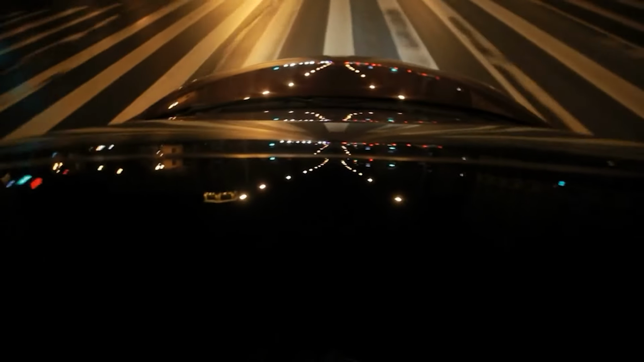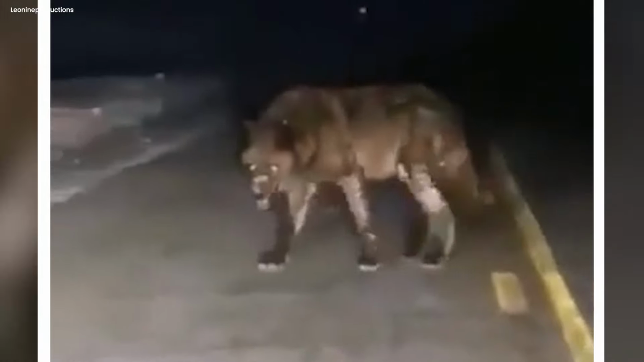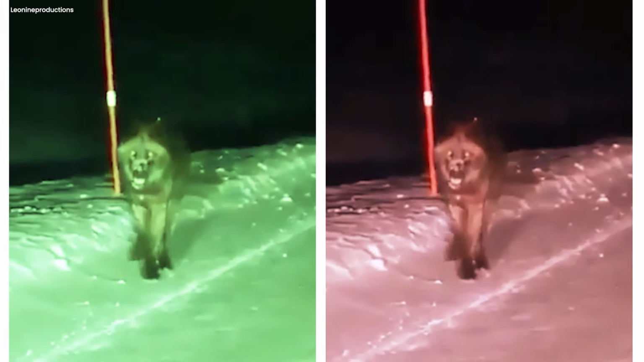A giant wolf. On their way home, these guys saw something that freaked the heck out of them. It was a massive wolf, my friend. And let me tell you, that creature locking eyes with them in the darkness sent shivers down their spines. Instead of making a quick exit, some brave souls actually chose to stick around and record the whole thing. Can you imagine? I mean, seriously, who wouldn't just run for their lives at the sight of that beast?